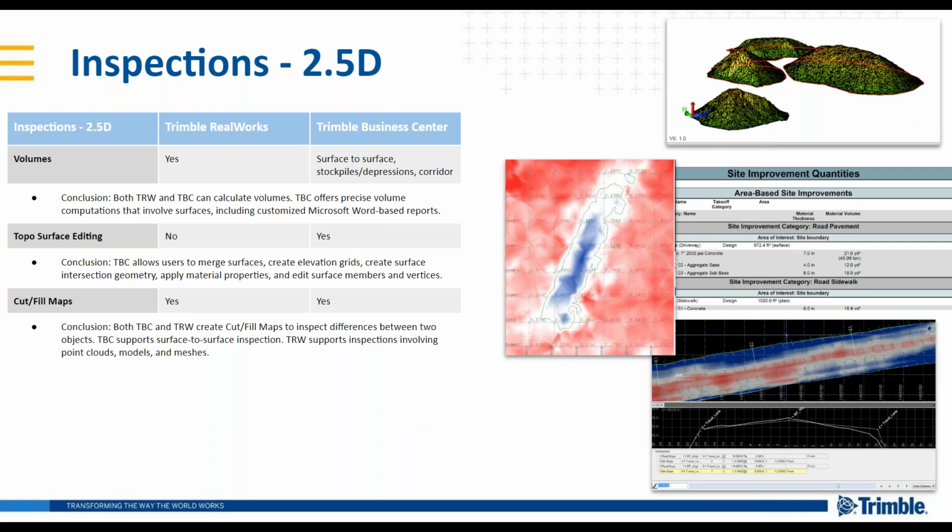What I call 2.5D, or what Surveyor Ray calls 2.5D, is what a surveyor would most likely think of as a surface, where you take a cloth and drape it over an object and it falls down with gravity. There is a third dimension there, but you can't have Z positions stacked on top of each other. Topo surfaces are a great example. So inspections in that kind of realm.